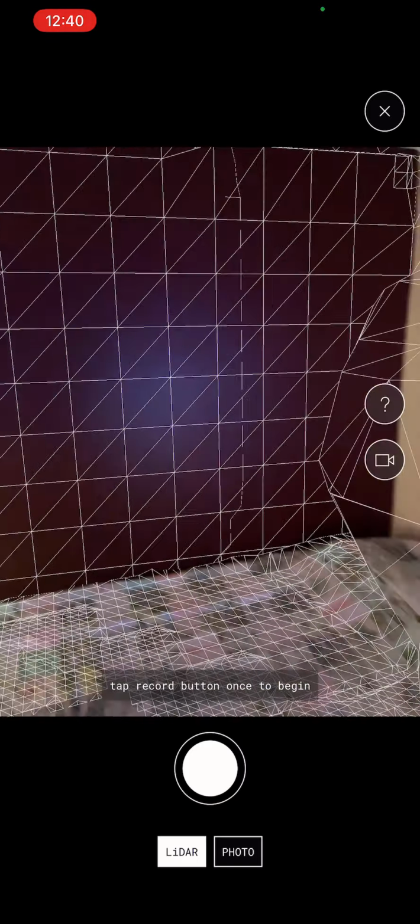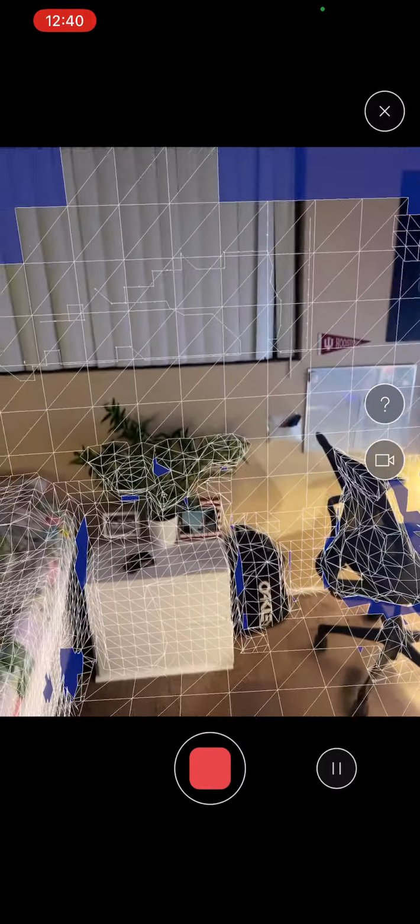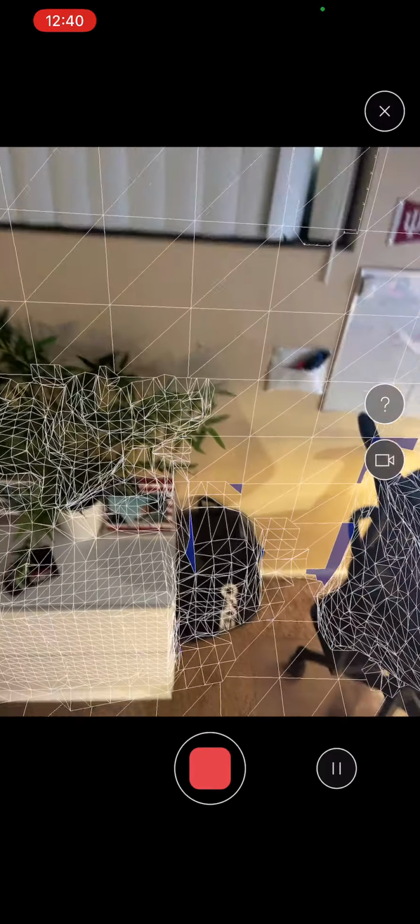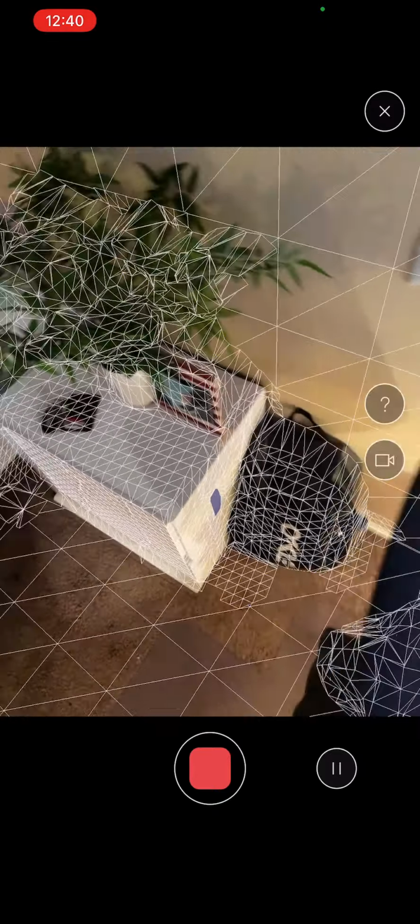So we're going to click the record button, and we're going to start scanning the room. Anything that's blue means the scanner has not picked it up yet. So our objective here is to make sure that everything has been scanned and nothing is blue. And you want to go kind of slow because the scanner does have some difficulty sometimes.